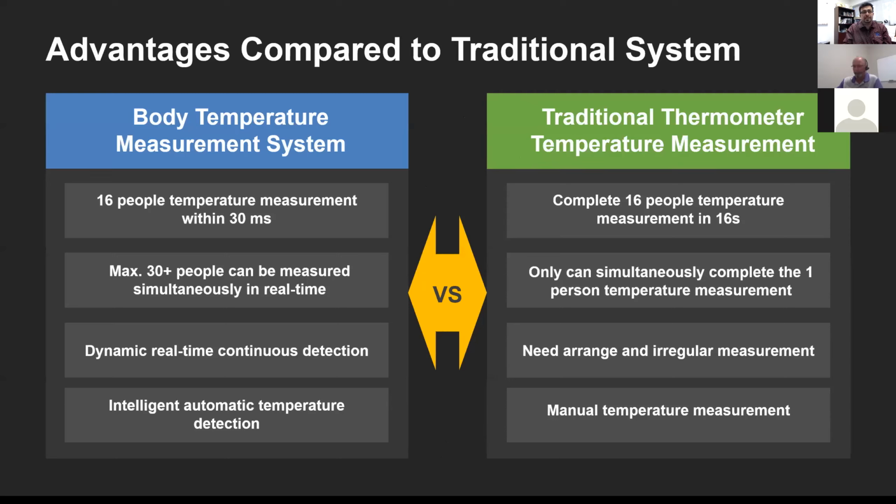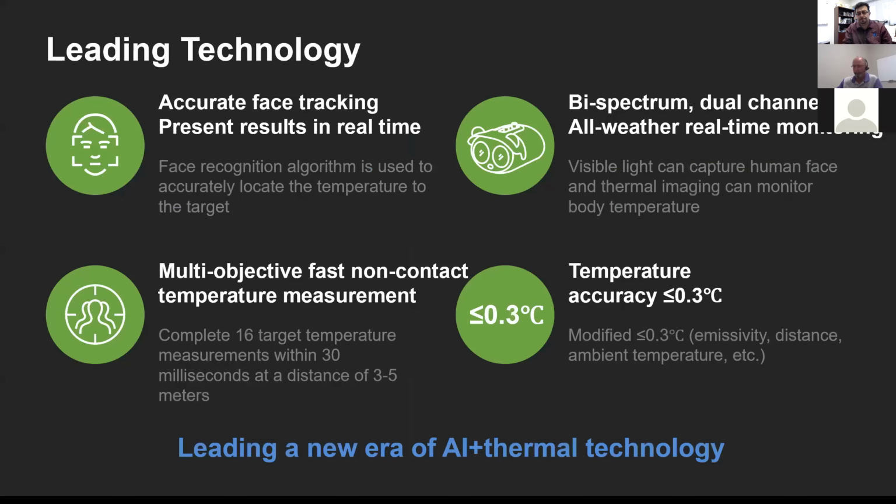At best, 16 people takes 16 seconds. Here, we are talking about 16 people in 30 milliseconds. So in real life, you have 30 plus people being measured simultaneously. So we are talking about a very high-end device.